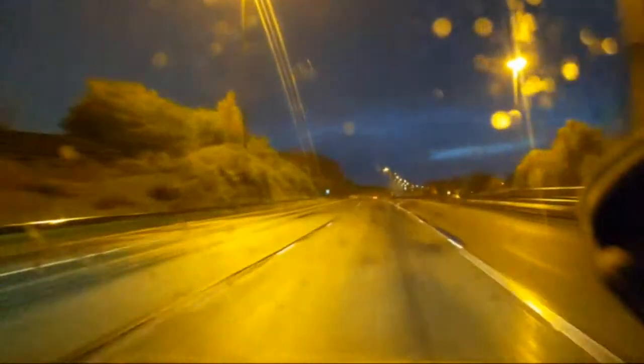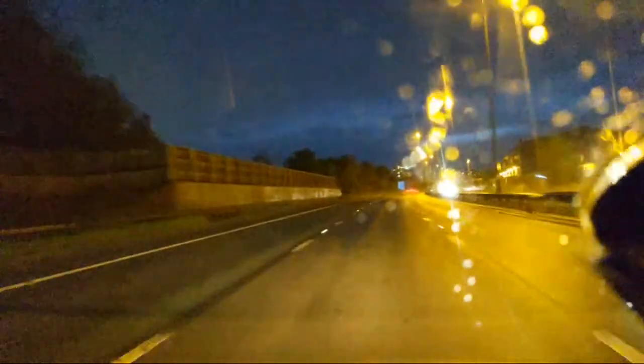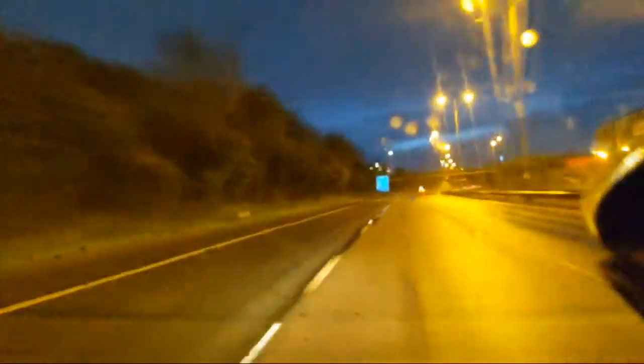Go on the slip road. Stay in that lane, or it should do anyway. Them annoying LED lights. My mirror is just full of lights, I can't see anything behind me.